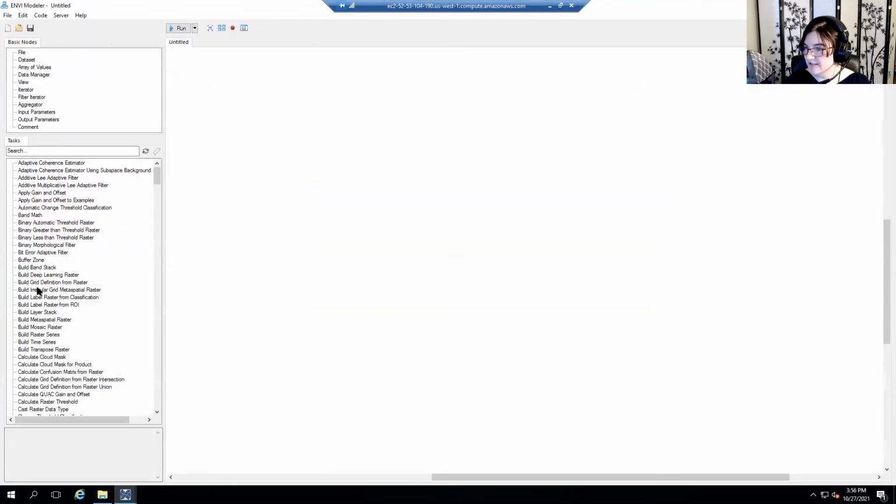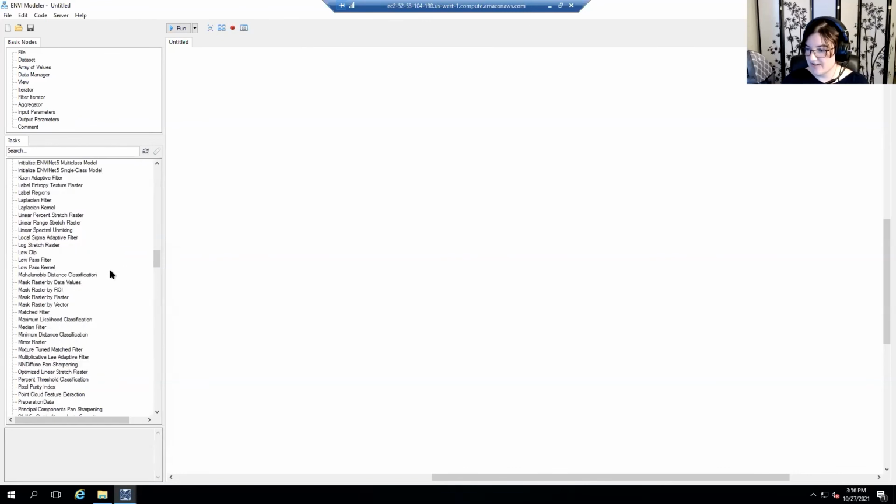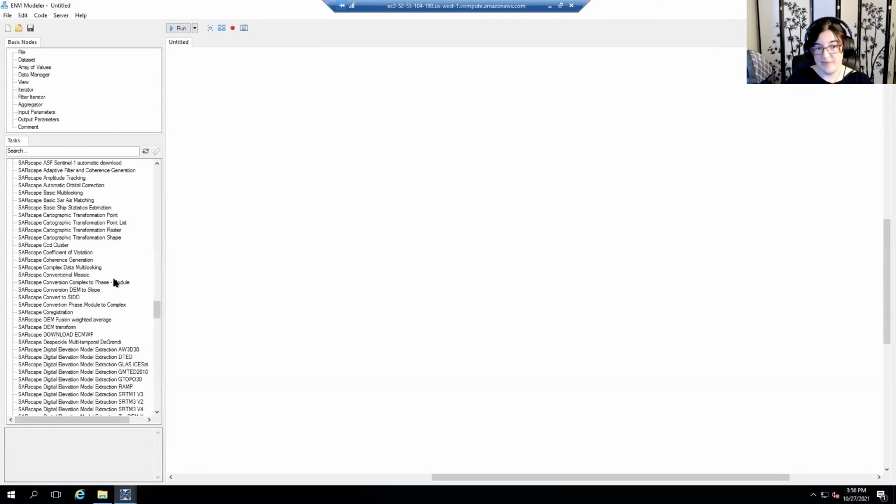This is the ENVI Modeler, which allows you to make models. If I scroll down here, you're about to see a lot of SAR in here. So I can make models of my SAR process and link all the things together. If you've used any kind of ArcGIS processing, you might have done this there as well with their tools. And then you can export it, or if you are good at IDL, which I'm unfortunately not, you can write it as an IDL program. I usually export it as an IDL program.